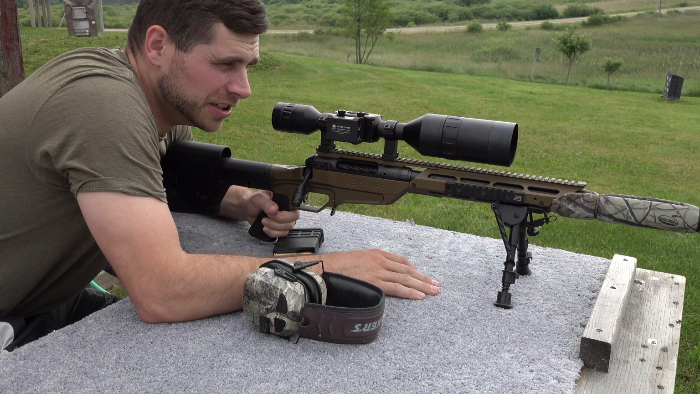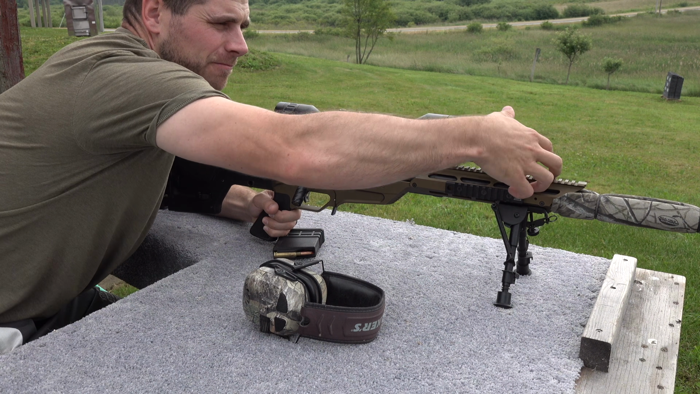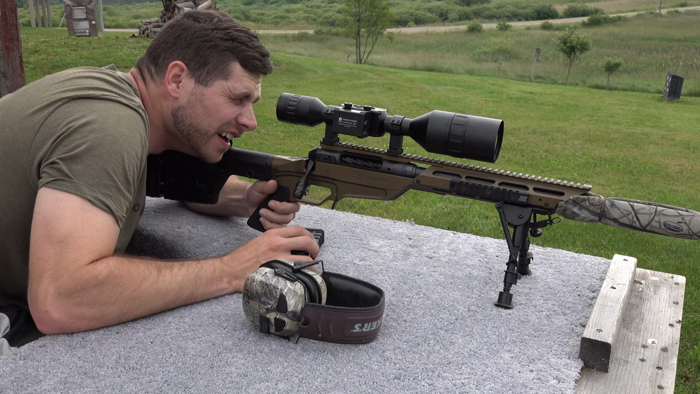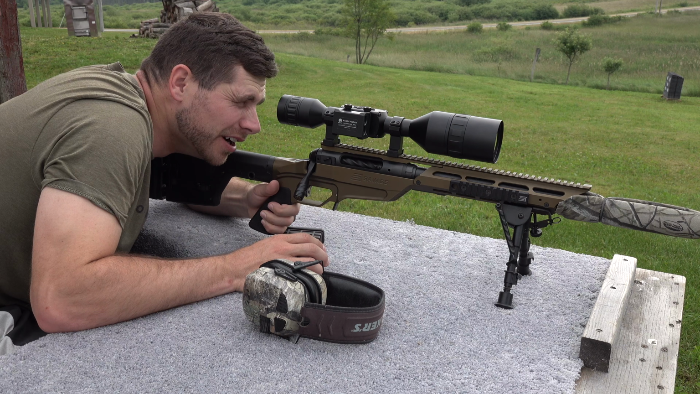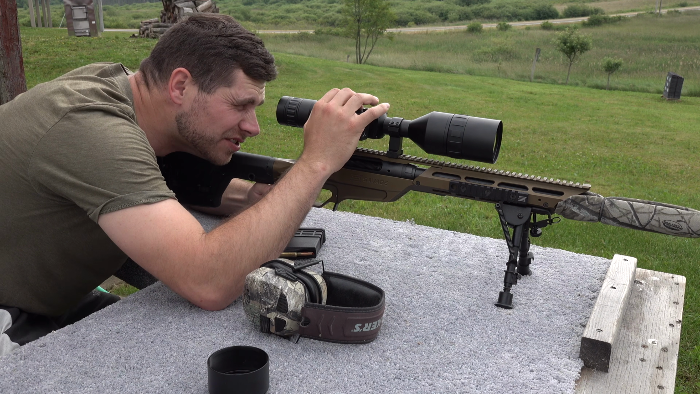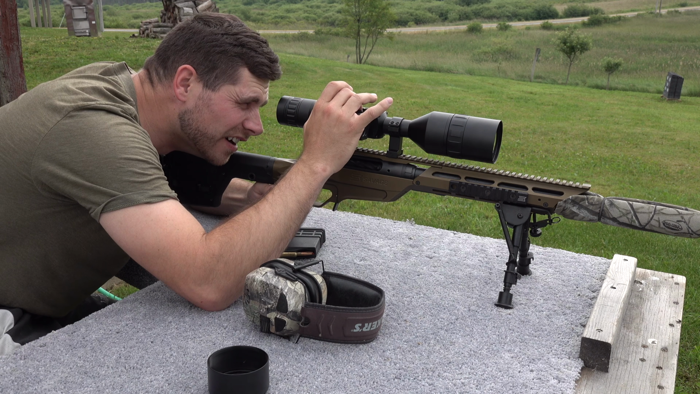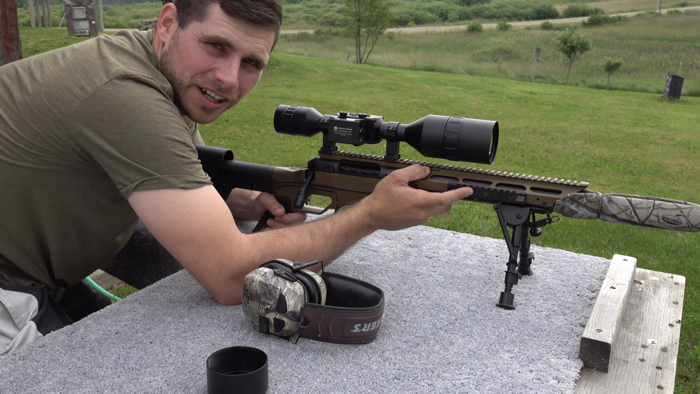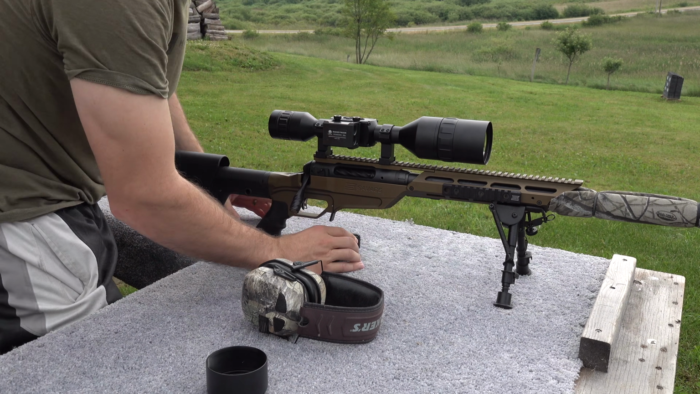I think with the cloudy conditions, I'm going to take this scope cap off and see if that makes this brighter. I'm going to brighten my screen by going through the settings here. LCD brightness, we're going to take that right up to like 80. Now my issue is I can't see my laser very good.